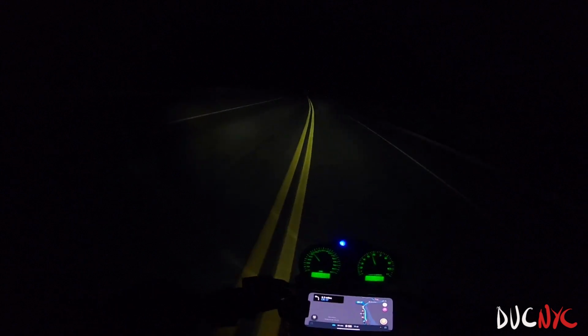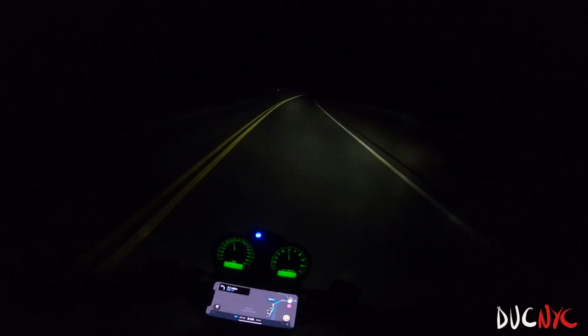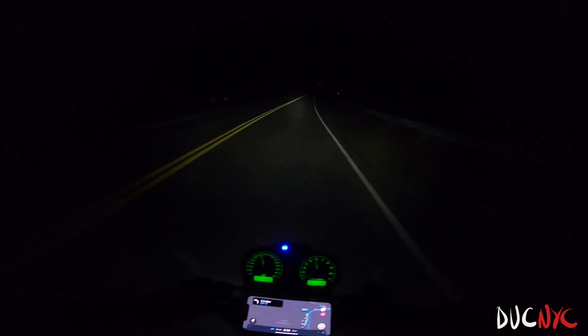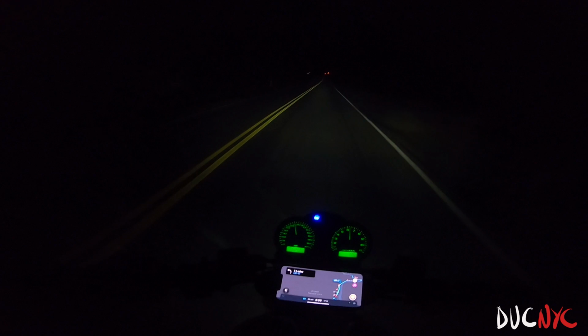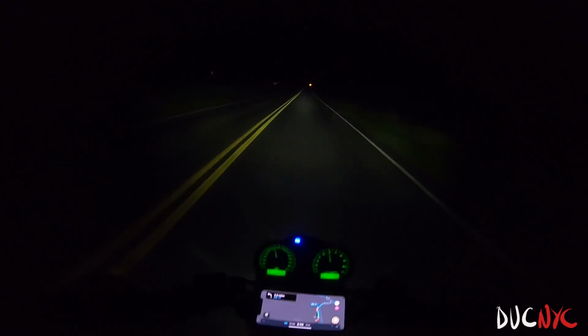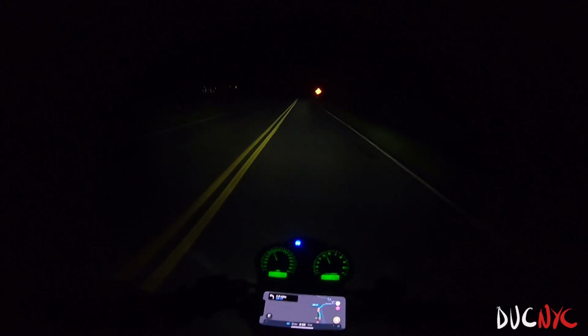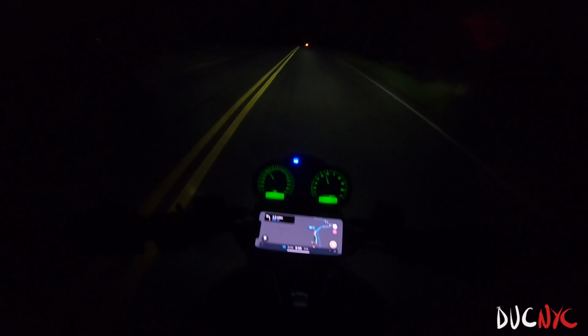I'm actually surprised I haven't seen any deer yet. Look at this headlight. The thing is, the GoPro does not do it justice.